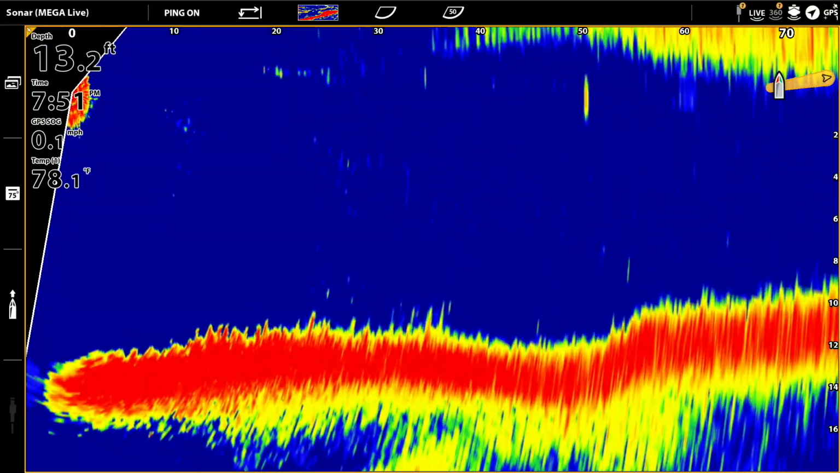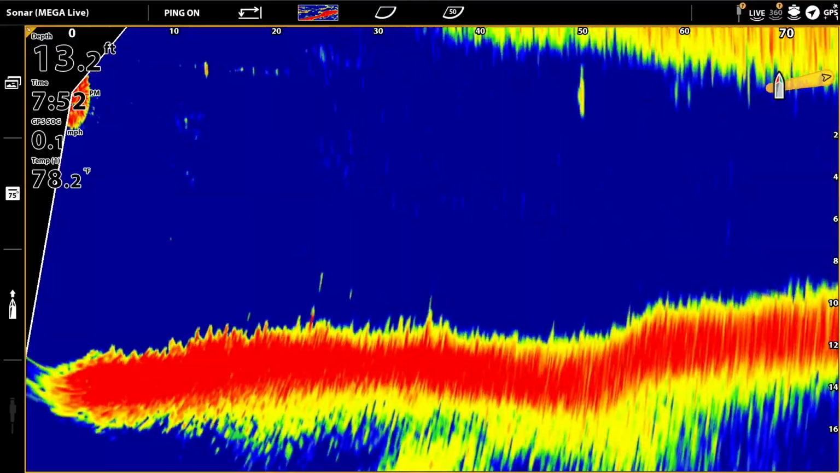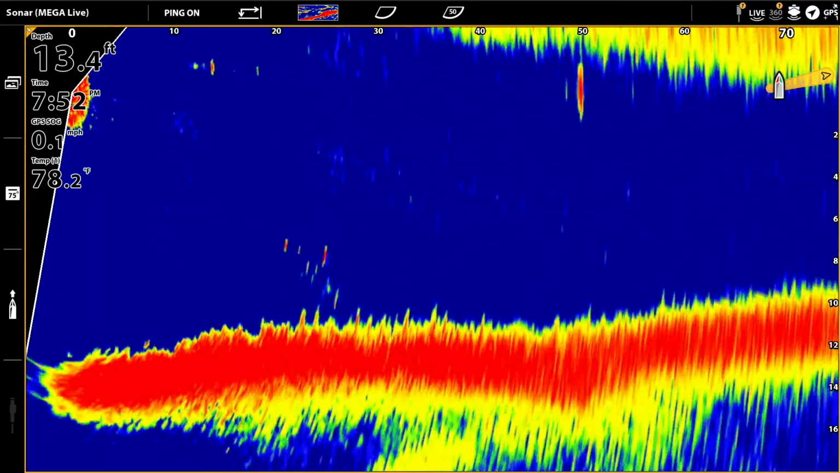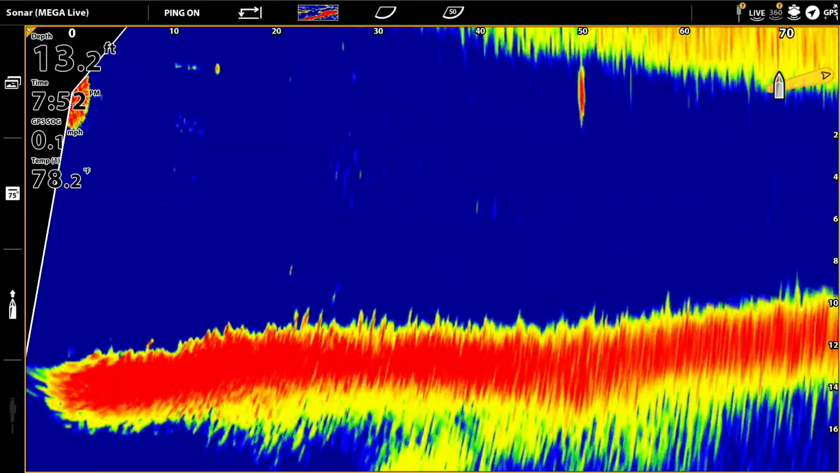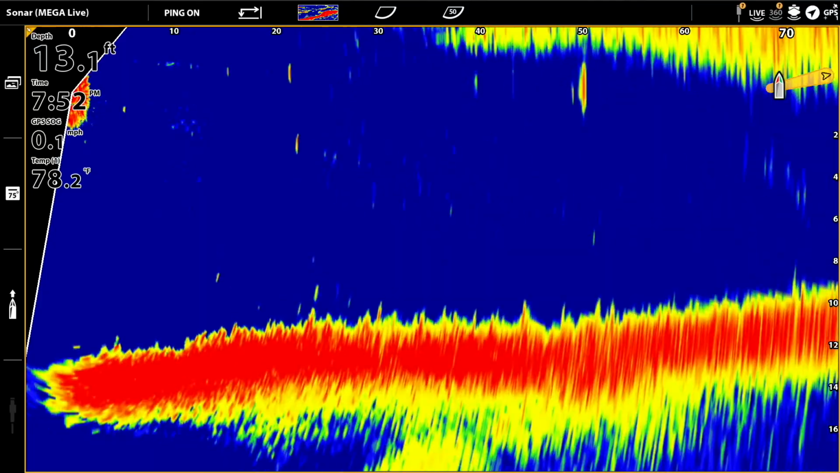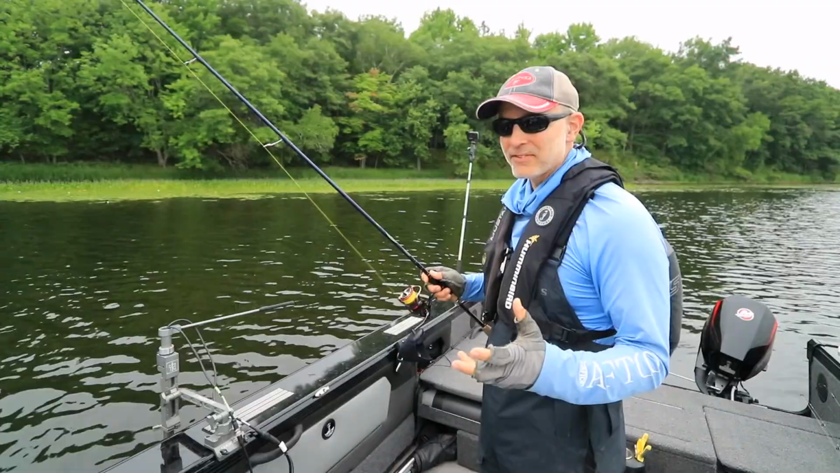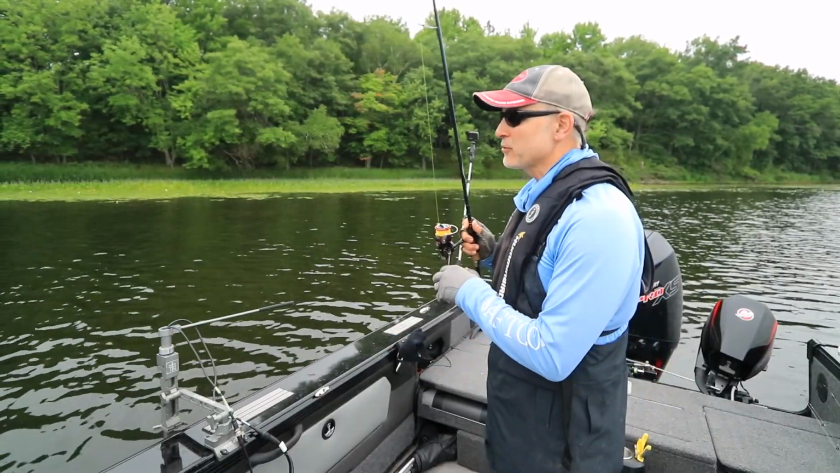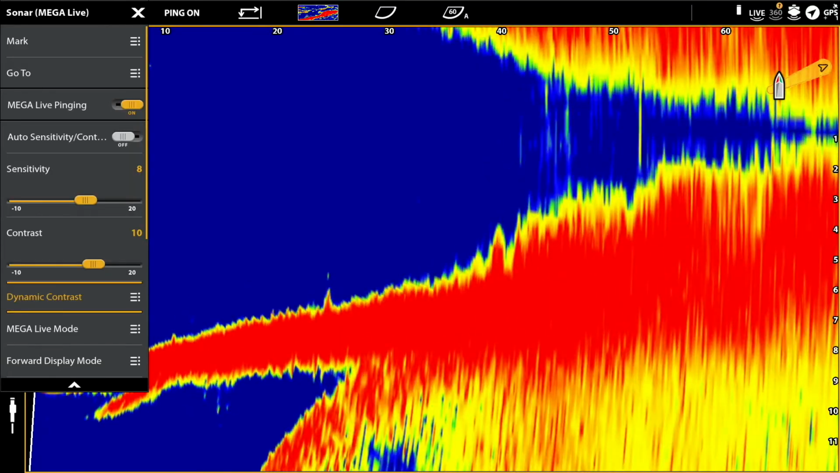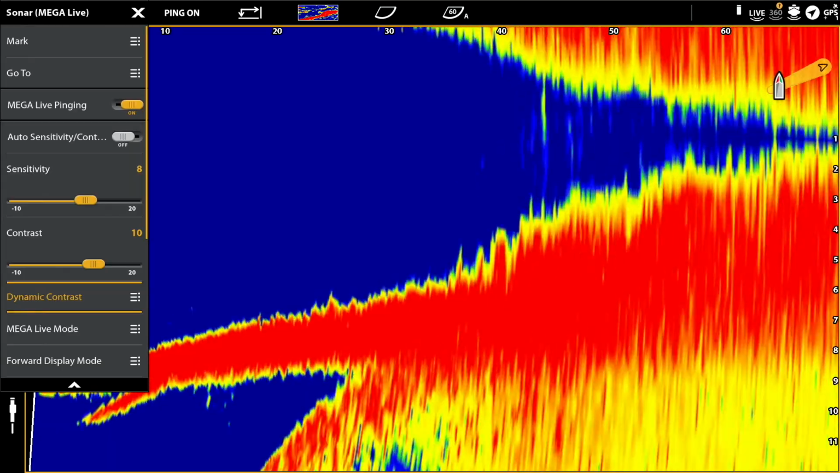Low dynamic contrast is also going to be good anytime I want to really focus on following my lure back into the boat using forward mode, and that's obviously one of the things that I'm focusing on here, is using forward mode to follow that Ned Rig as it moves along those weed tops. For my other key MEGA Live settings, those being sensitivity and contrast, I'm always going to begin with sensitivity and contrast both set to 10 and then make adjustments from there.